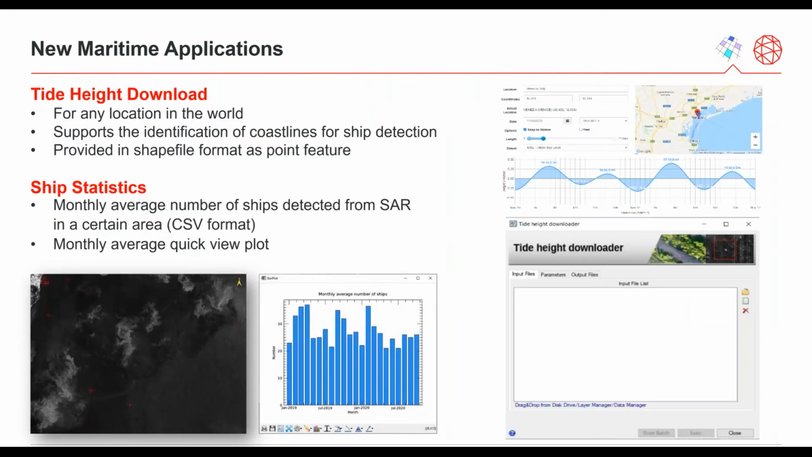SARscape 5.6 also includes new features for maritime applications. The new tide height download tool allows downloading tide height measurements or estimates for any location in the world, provided by the tide monitoring station database World Tides. It is particularly supporting the identification of coastlines, which, for instance, is required as input for the ship detection tool in SARscape. Tide height download is available for any location in the world, and the information is provided in shapefile format as point features.